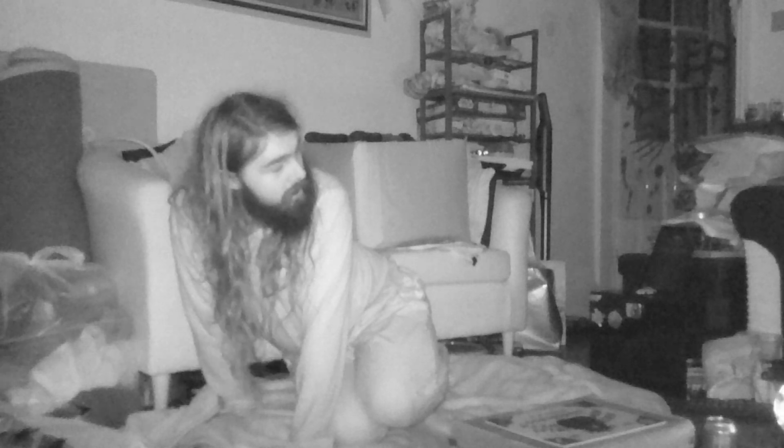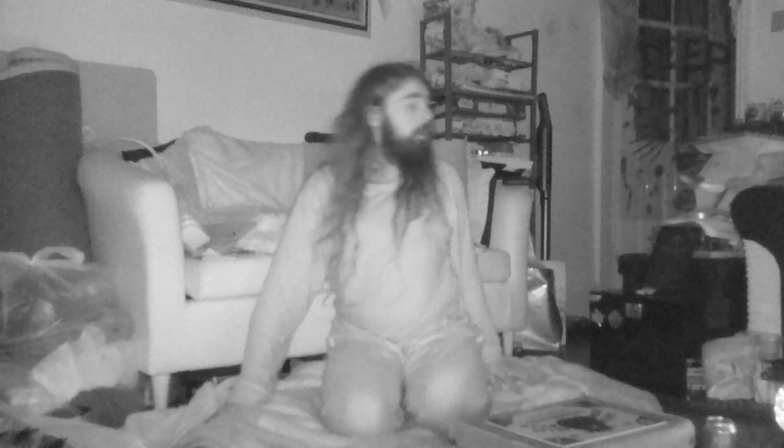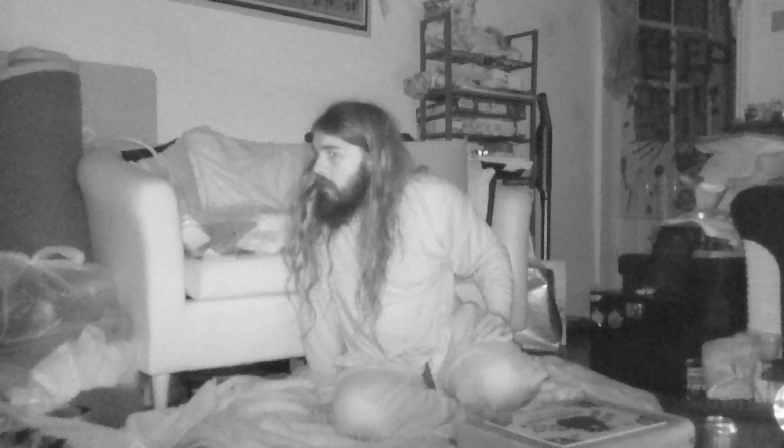Let's see exactly how well you can see that if all of it lights off. So that's all of it going off. Okay, you can't really see that at all because it's still lighting up. Oh, it's because I'm in the way. Okay. I'll move it more to the right then. Make that a little bit of a dent. Can you see that? Yeah, you can see that.